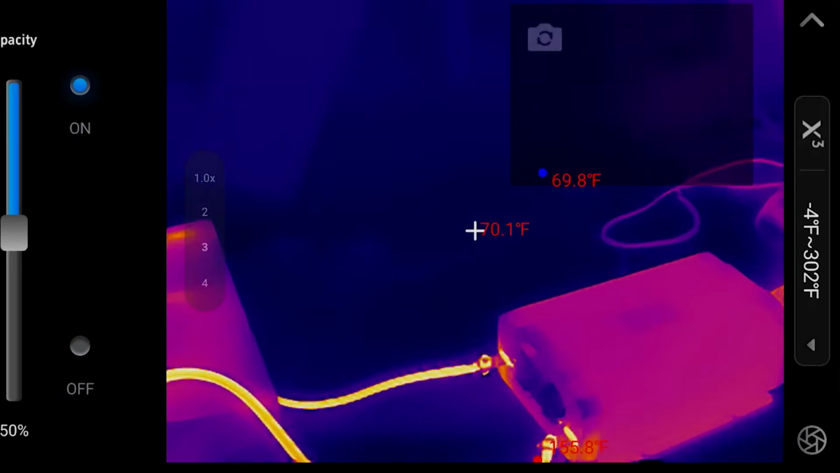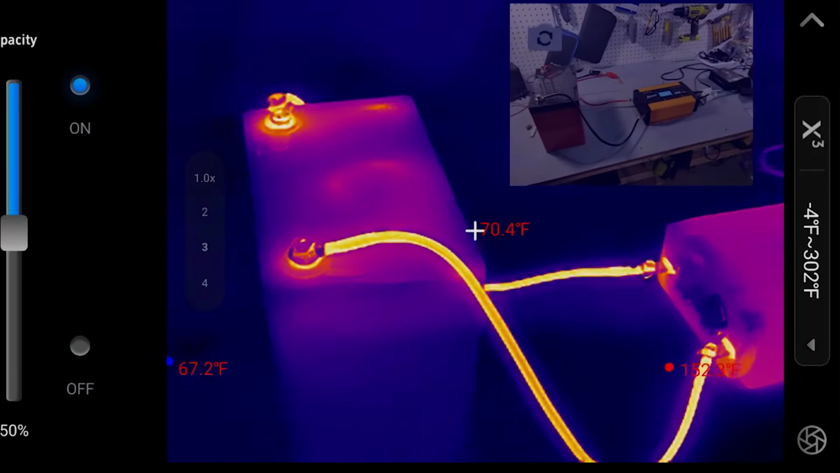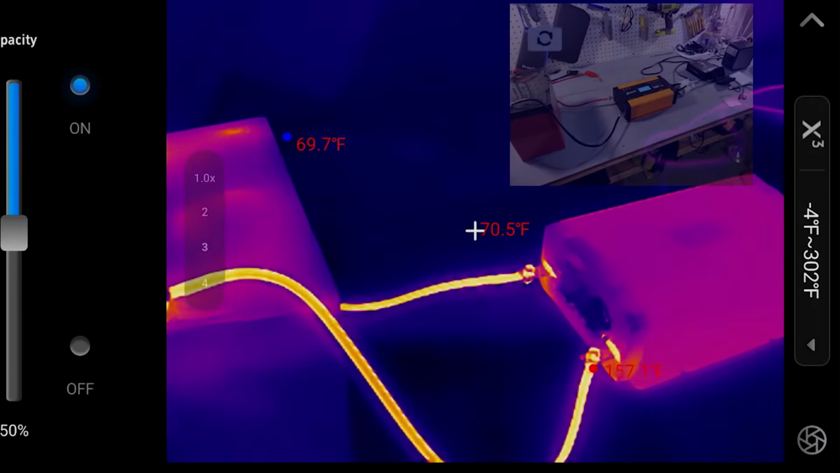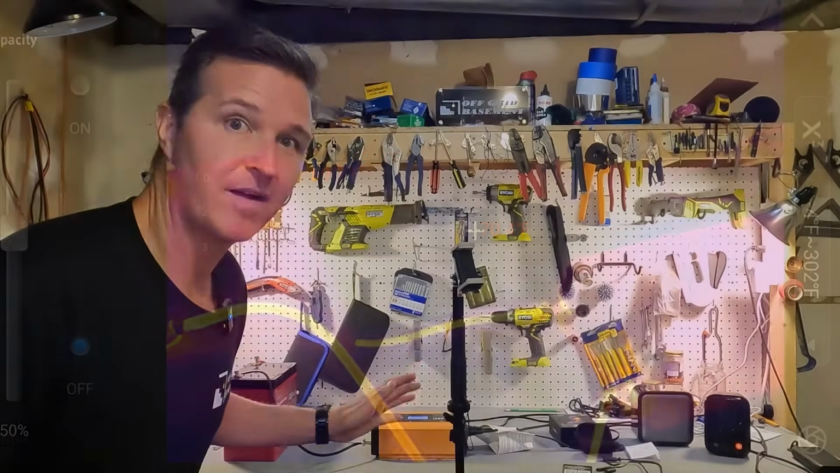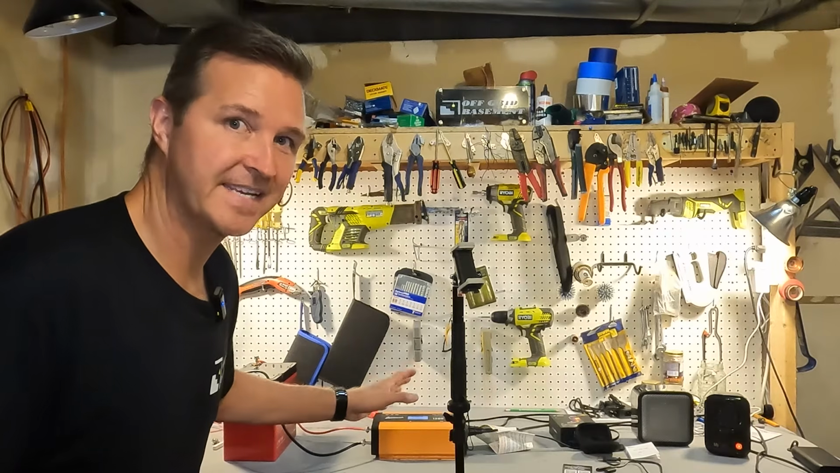And then you can turn on picture over picture, so you can almost see what you're looking at. But that always confuses me a little bit, so I always have that turned off. All right, I'm going to go ahead and turn this test off because it's getting pretty hot.